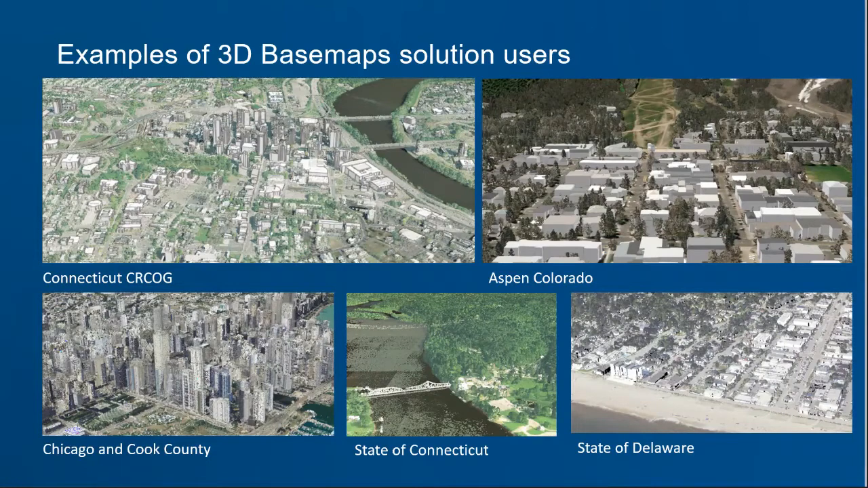Chicago and Cook County. Cook County is currently building their 3D base map for their area. Chicago, we actually helped them build a 3D base map. And they had some really interesting LiDAR called Geiger LiDAR, which has a lot more points density than normal LiDAR. And we were able to build some really neat scenes using that 3D point cloud.